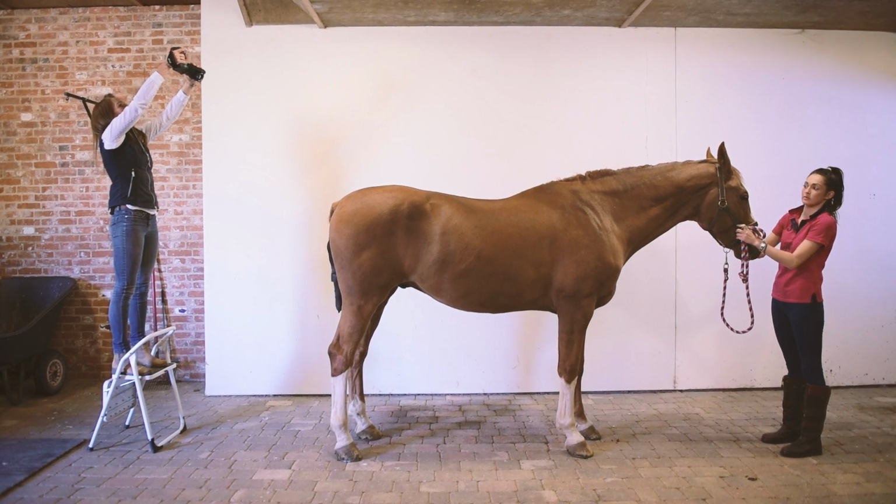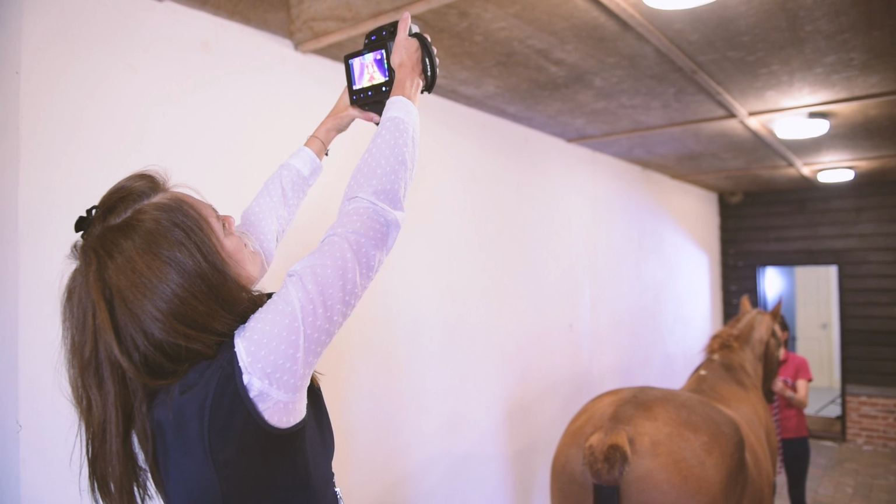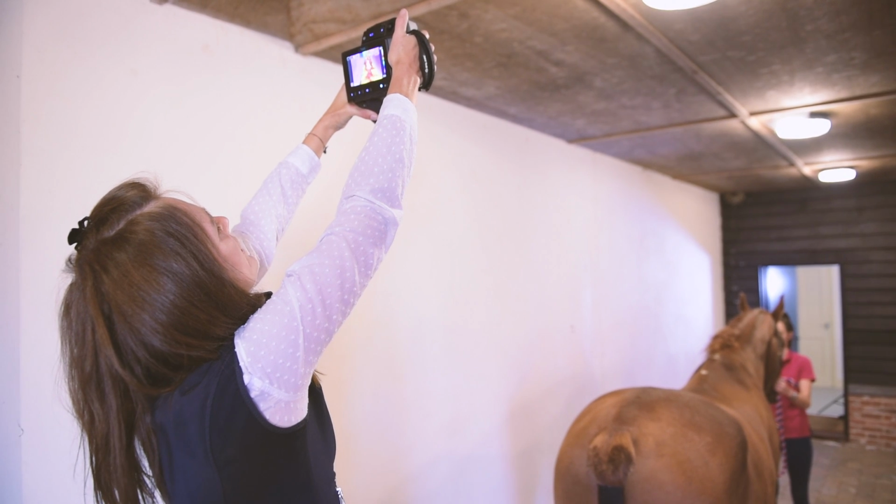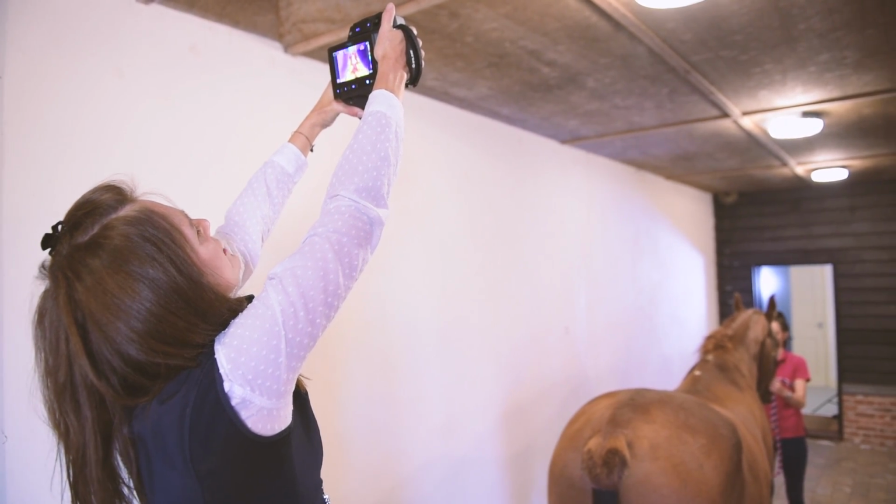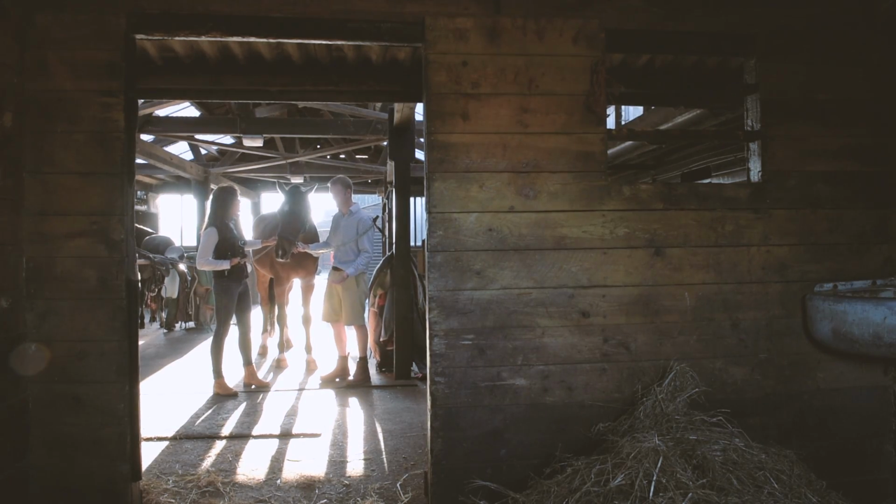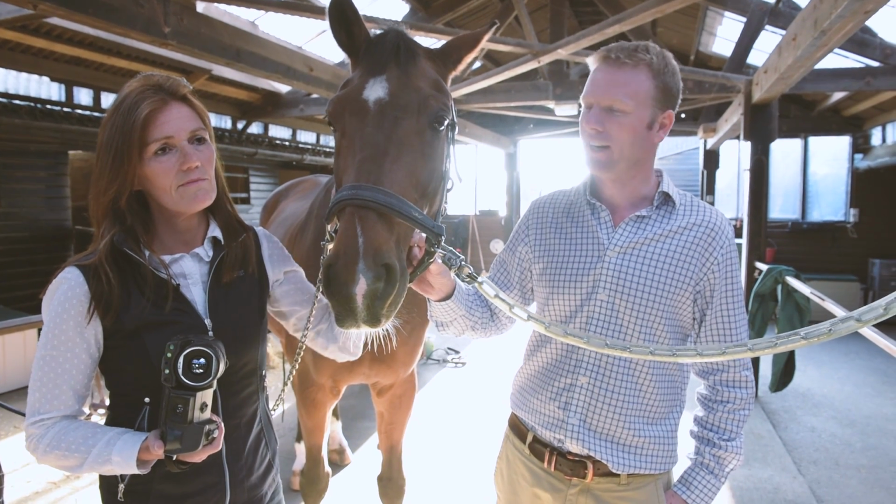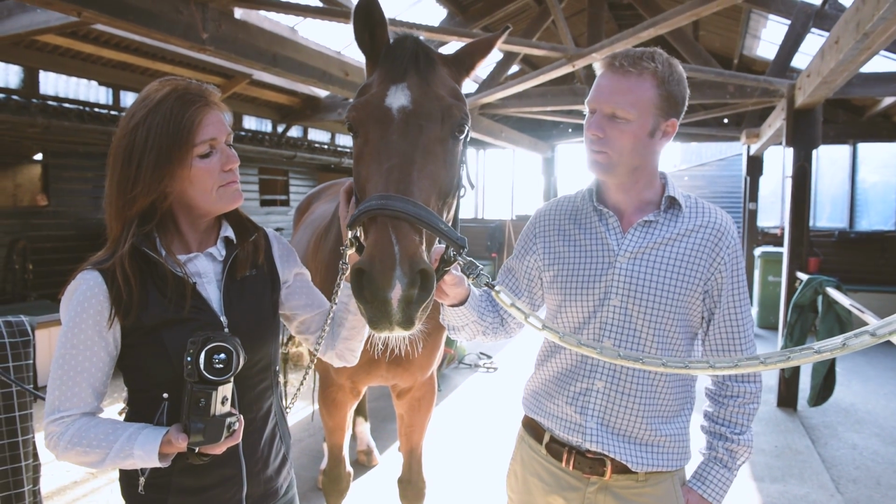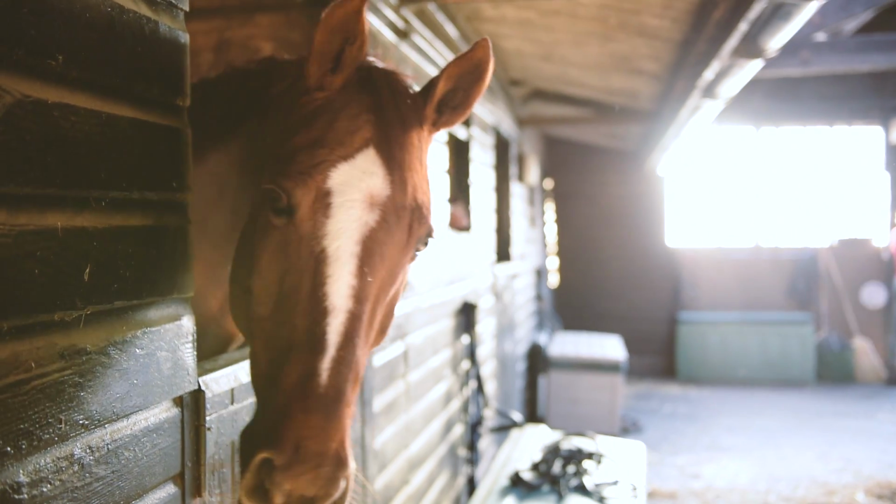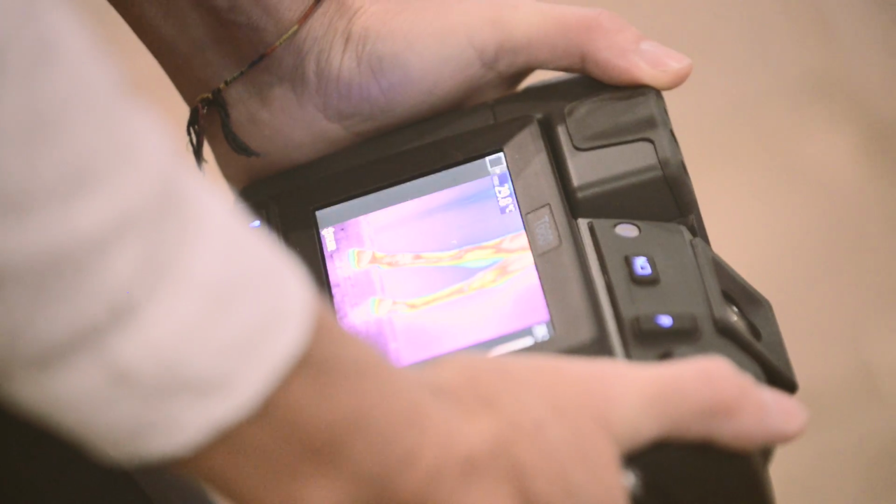Okay, excellent, perfect. The great thing with this camera is it's got a rotating interface. It allows me to get high up and perpendicular with the area that I'm viewing, which is really important for me to get. This is Dan, an 11-year-old dressage horse who's presented to us having had an infrared scan, having had some lameness issues, and it was interesting to correlate the scan with further diagnostic tests that we've run, and they correlate well, and then hoping to use further infrared scanning to monitor treatment.